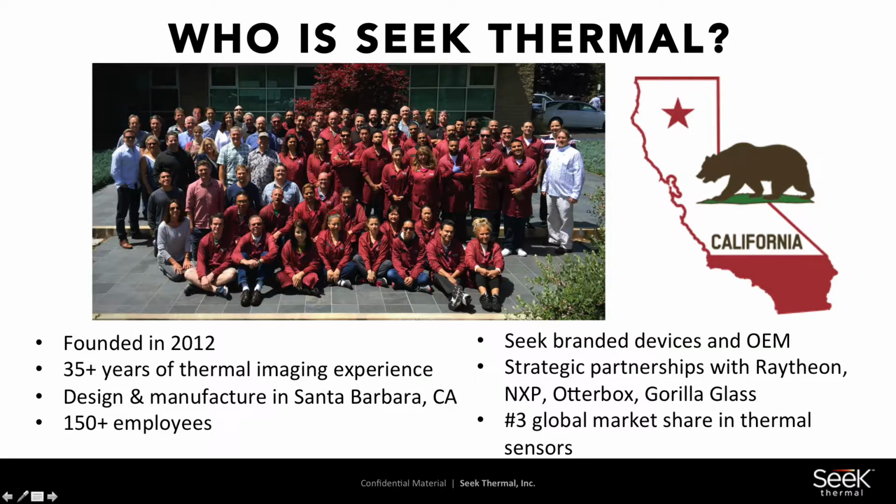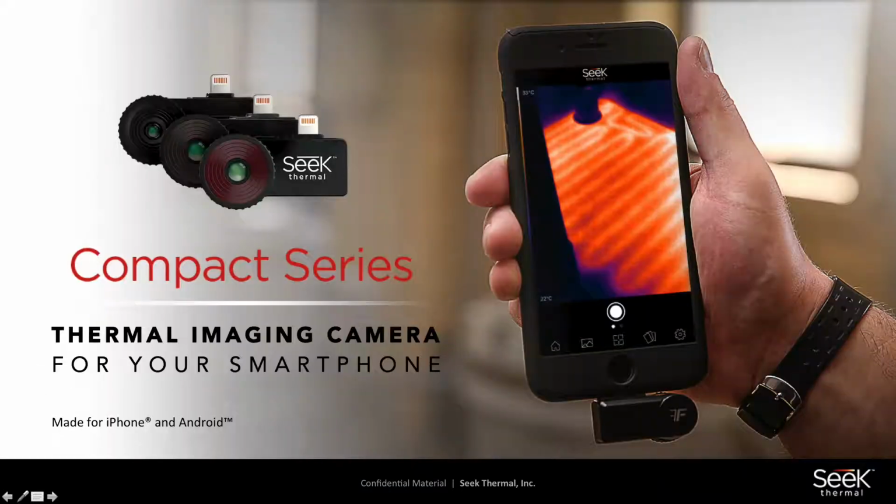We are new in the thermal imaging space, relatively. We've been around since 2012, but our company has years and years and decades of experience in thermal imaging. Our founder, Bill Parrish, has been in thermal imaging for almost 40 years and brings a lot of technical expertise and know-how to the thermal imaging game. We have 3 different smartphone attachments.